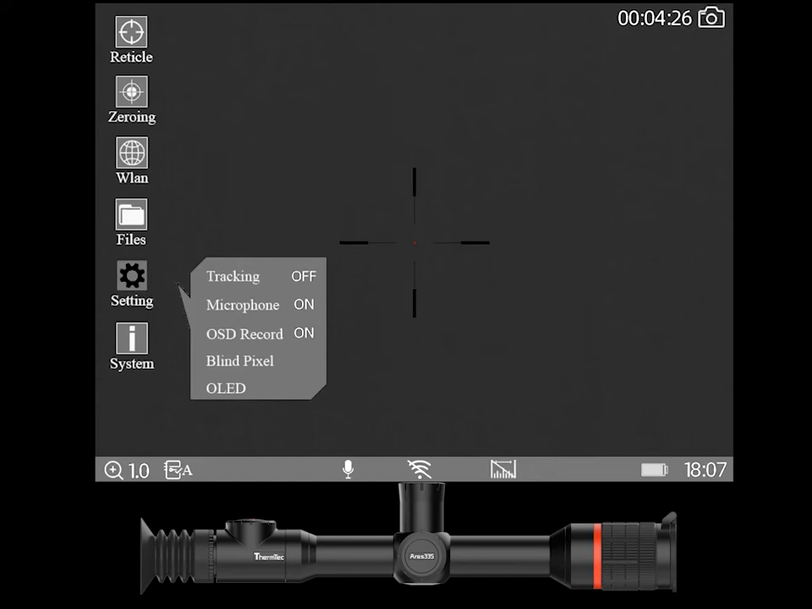In settings here we've got tracking, which is heat tracking, we've got our microphone recording, and we've got OSD, which is our on-screen display recording, which I've got on so I can record all these overlays and so on, blind pixel repair, and then we've got OLED as well. So in here we can actually change the brightness of the screen, which is independent to the brightness and the contrast, and we can also change the hue of the unit. And you might say why? Because sometimes in different weather conditions or brightness, or if you're colorblind too, these color palettes and these hues can be very effective. So don't discount the ability to do that.